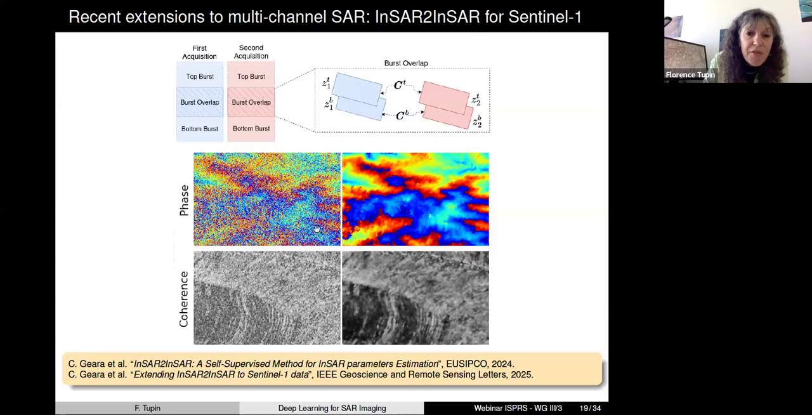Okay, so here you just have an example of this method, devoted to Sentinel-1 images. Here you have the original phase and the restored phase by the InSAR to InSAR method. And here you have the coherence image, and you see that we have a clearer demarcation between the low coherence and high coherence parts of the image.